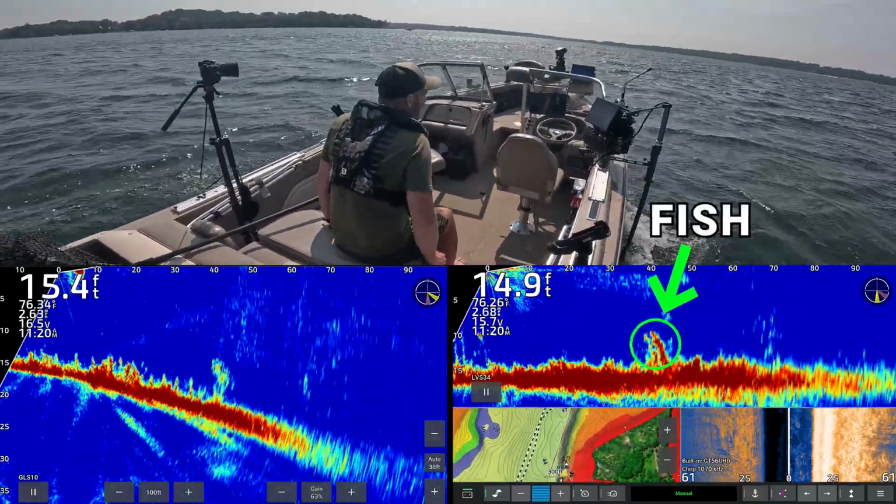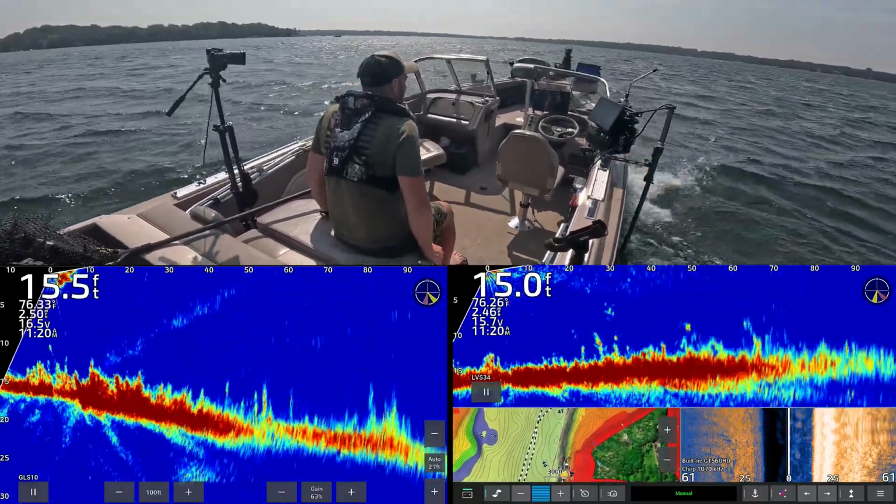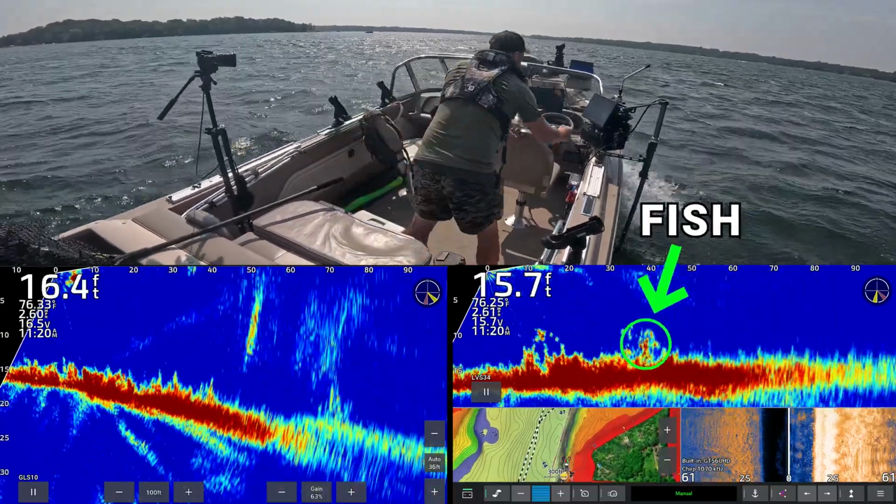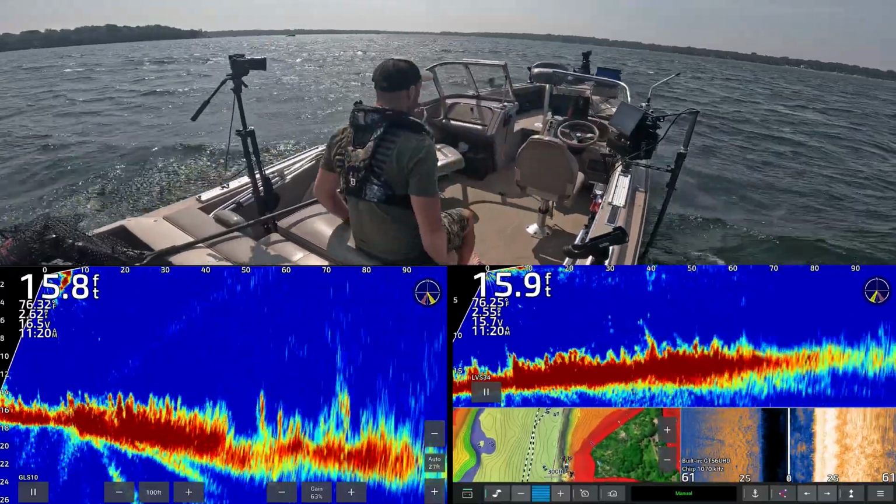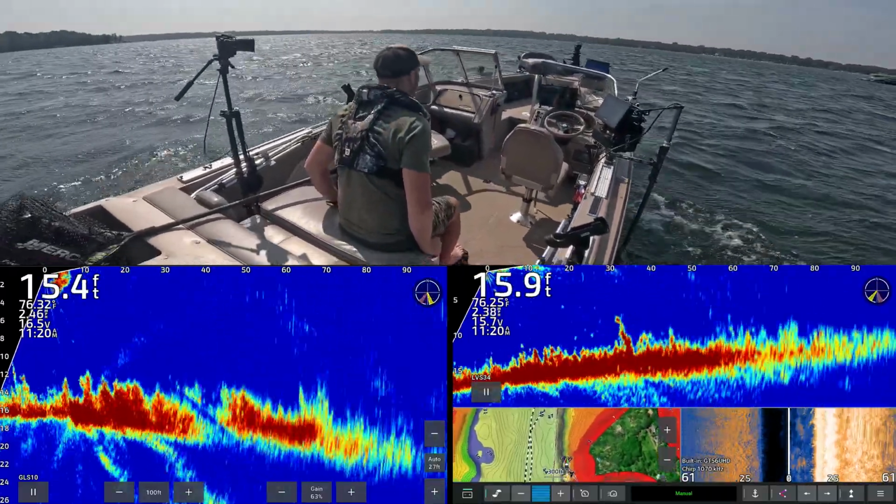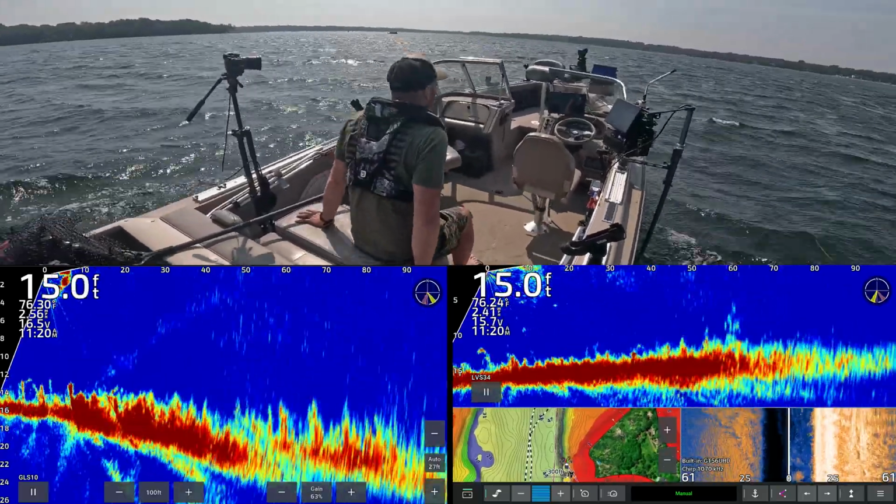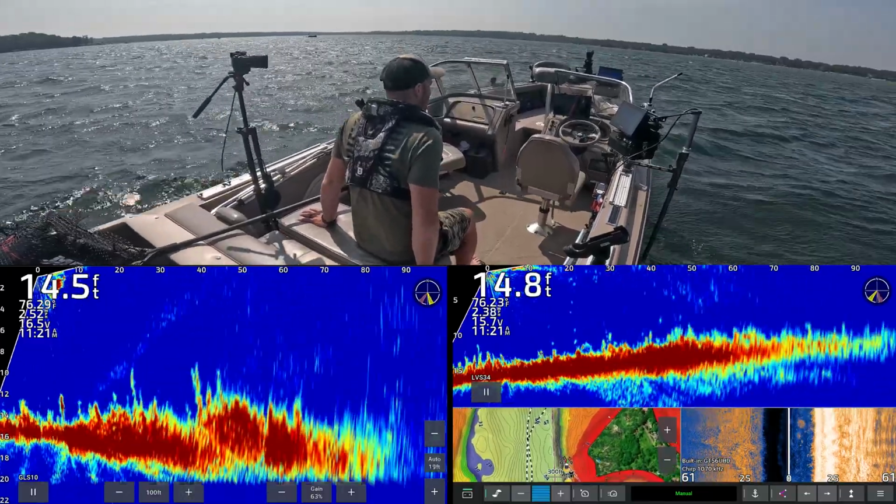Look at this spot here. This is like a nice spot. This looks nice. I'm gonna mark this guy. Whoa, whoa, okay. Still not used to how sensitive this pedal is. I probably need to reinforce the bow of the boat.